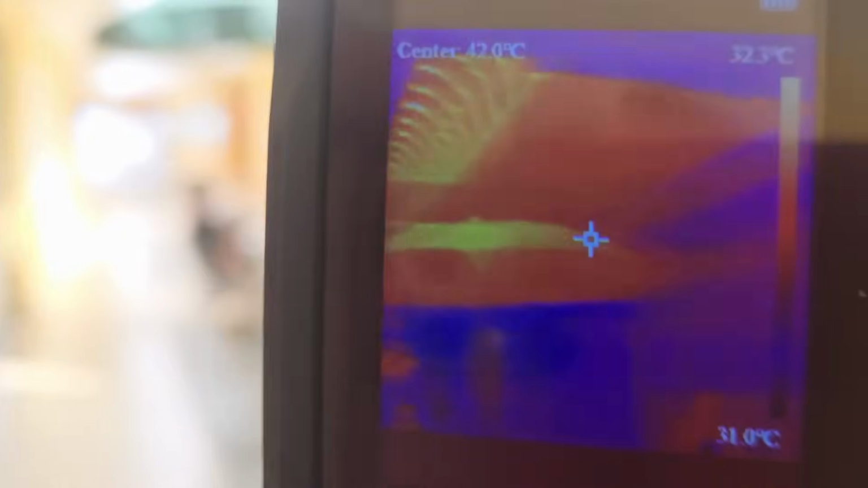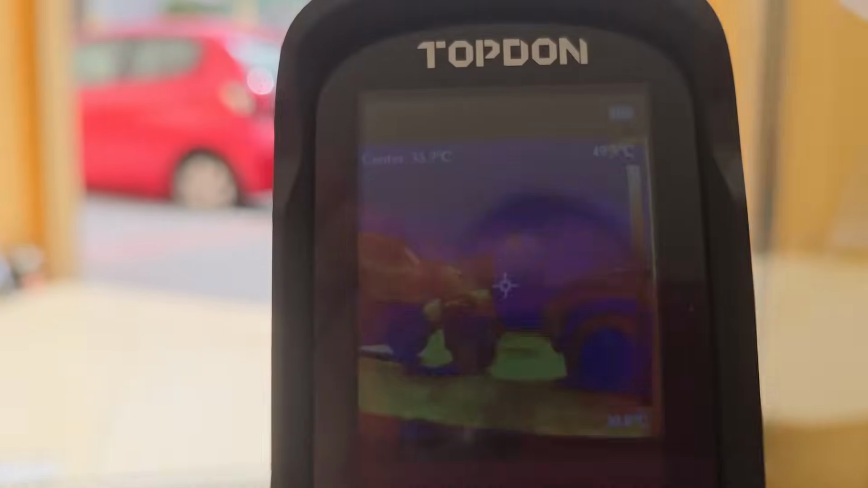Let's go outside now. So it is summer, obviously. It's July. It's very warm, probably getting towards 40 centigrade today. This is about 11:30 in the morning.